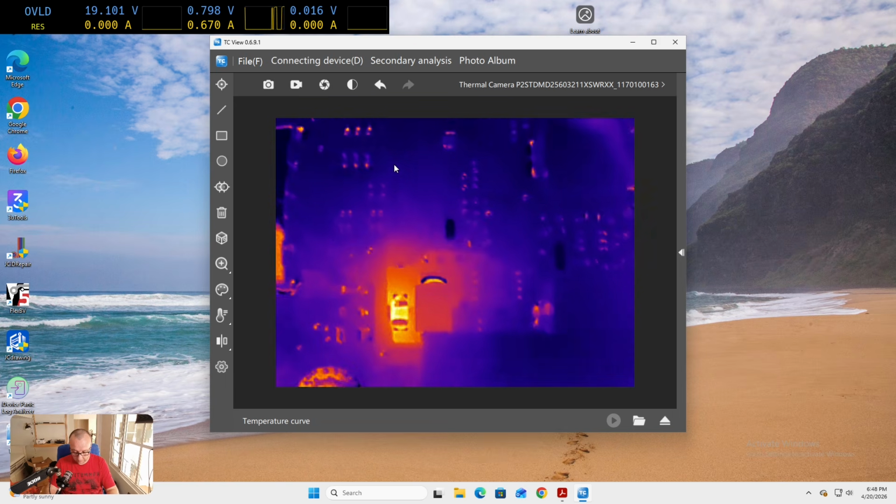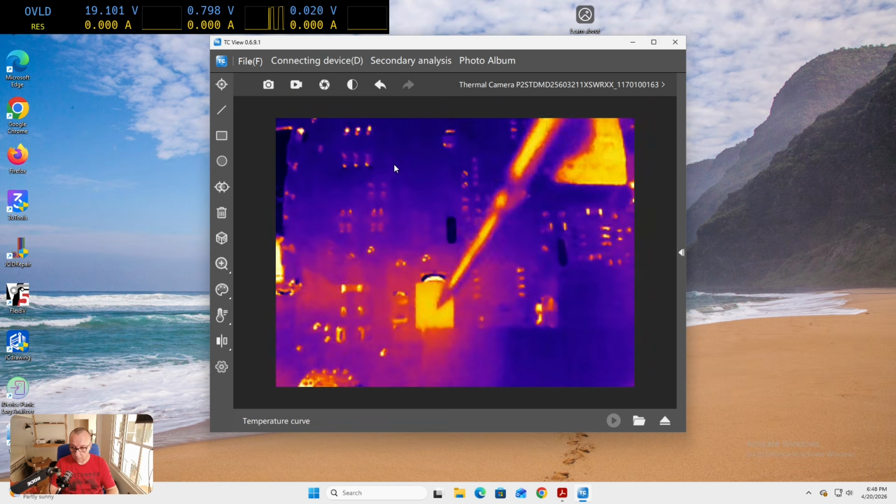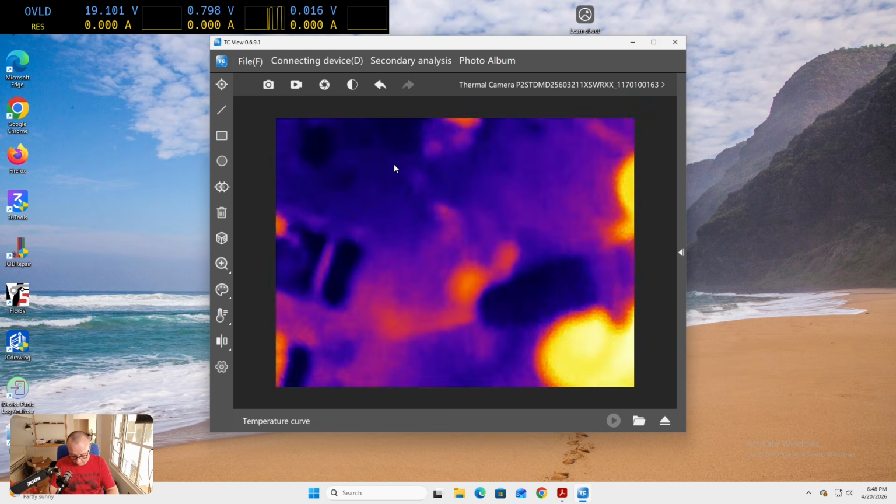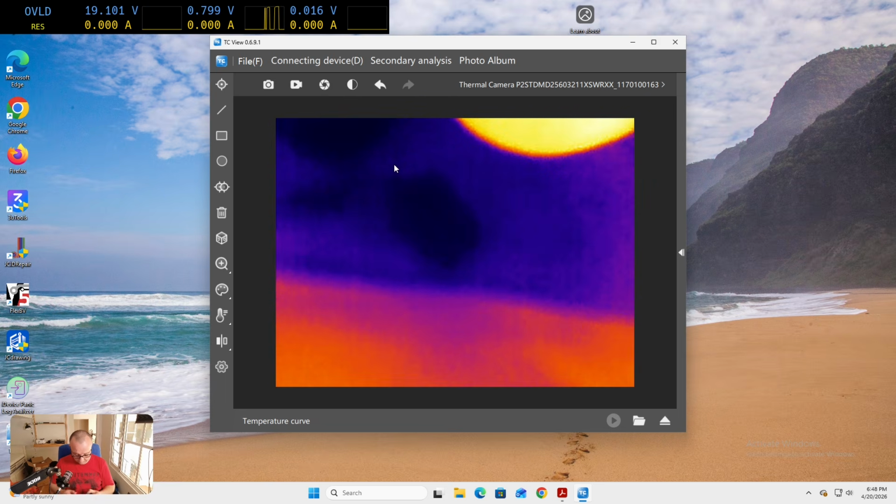So what do we have there? Where is it? It's right there, and it's a capacitor. It's a freaking capacitor. I can see it from here. I'm gonna show you too.